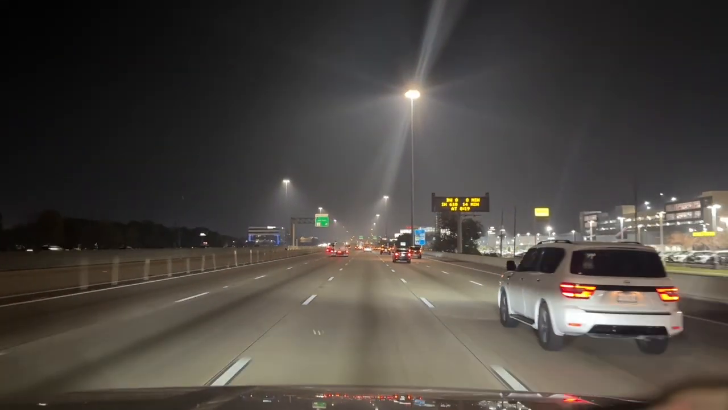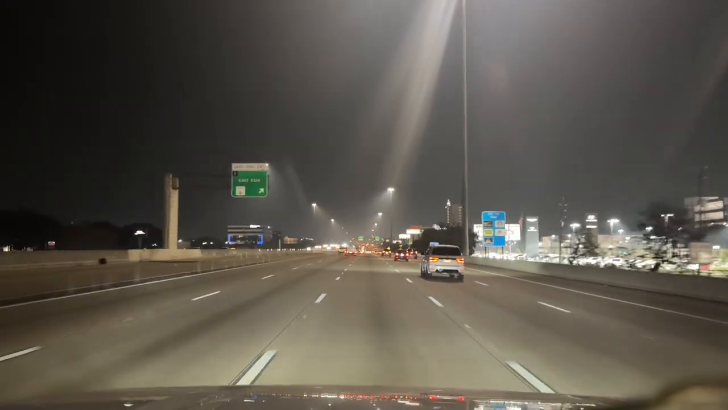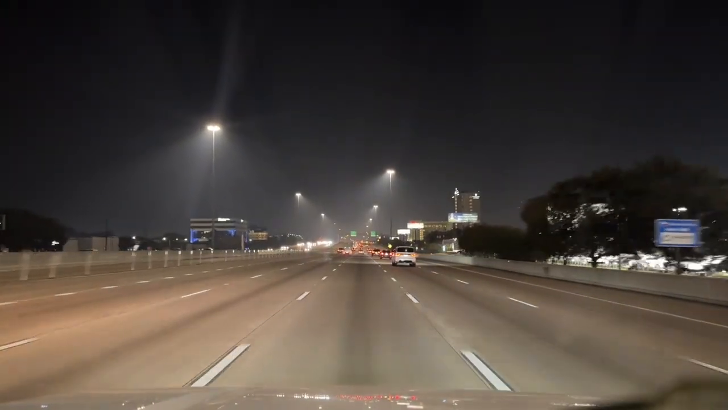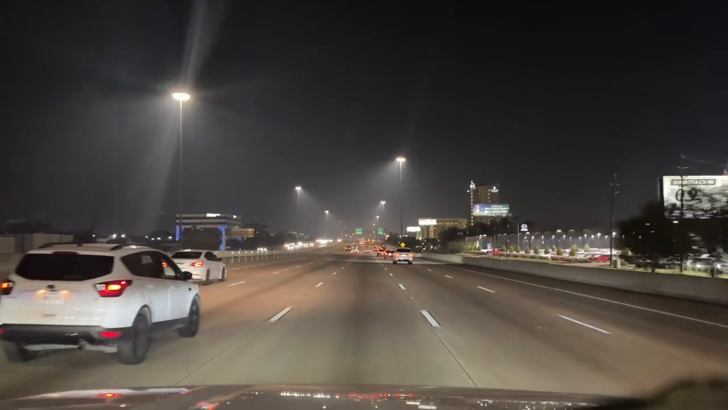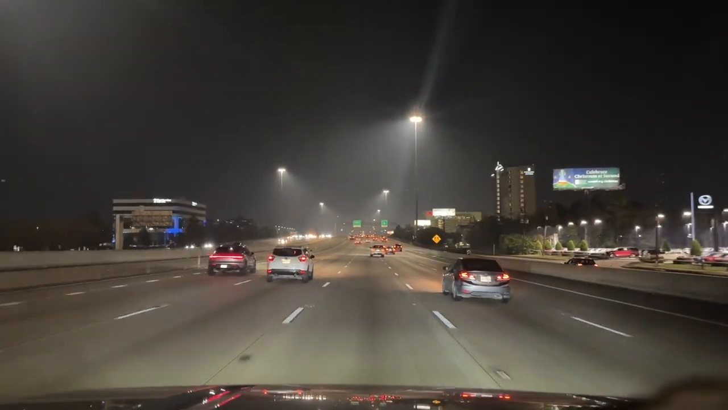Look at these car dealers. Look how many cars they got. They ain't got no shortage of cars now. Look at all these cars. Hyundai dealer, one dealer after the next. And all these buildings. This is some mecca.